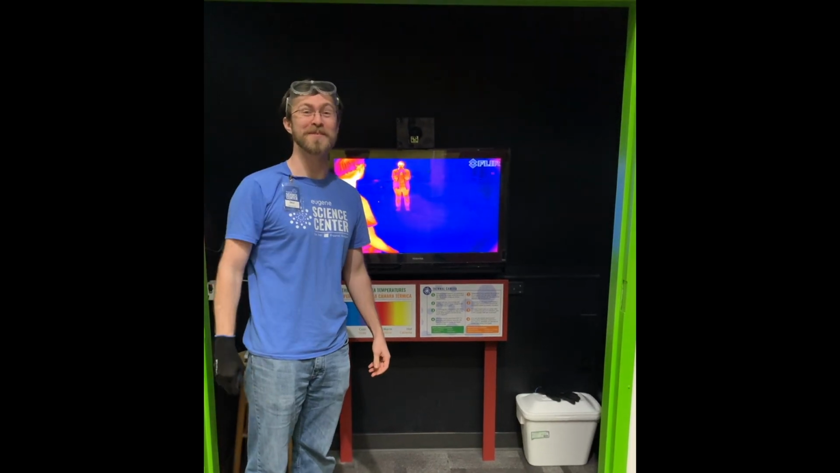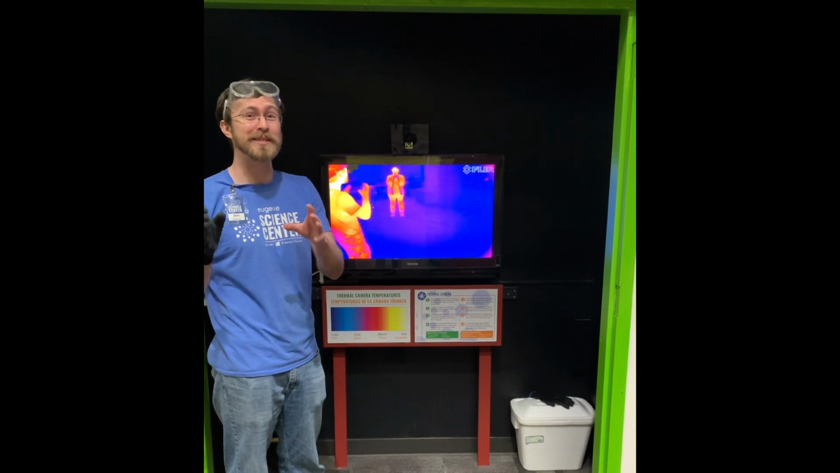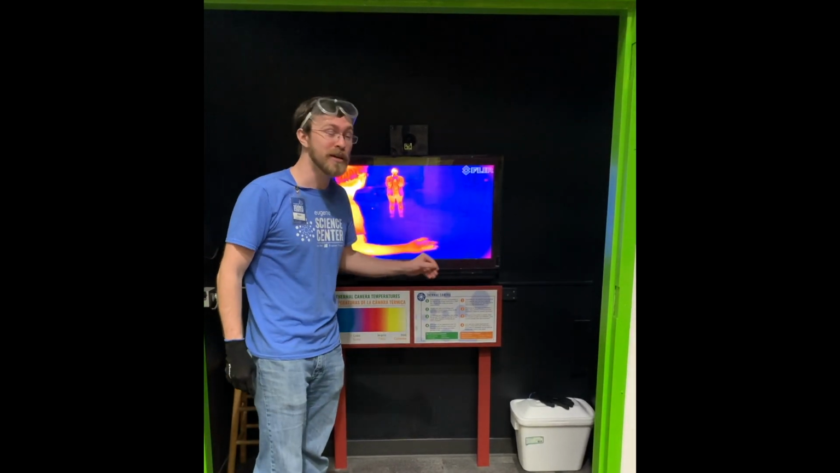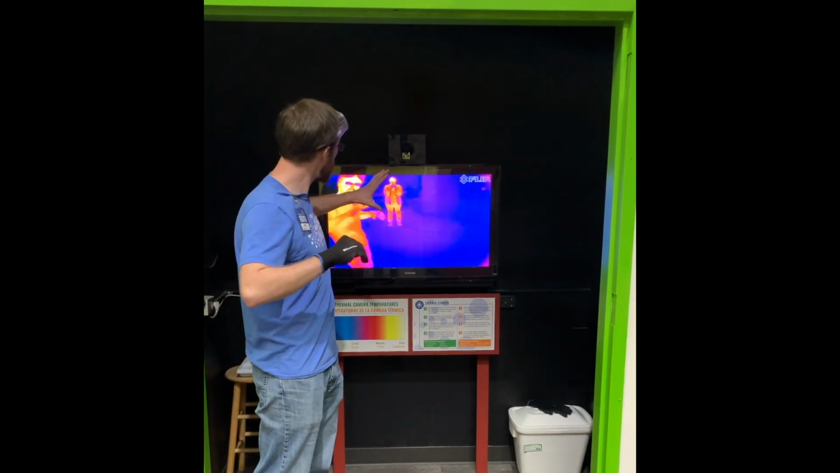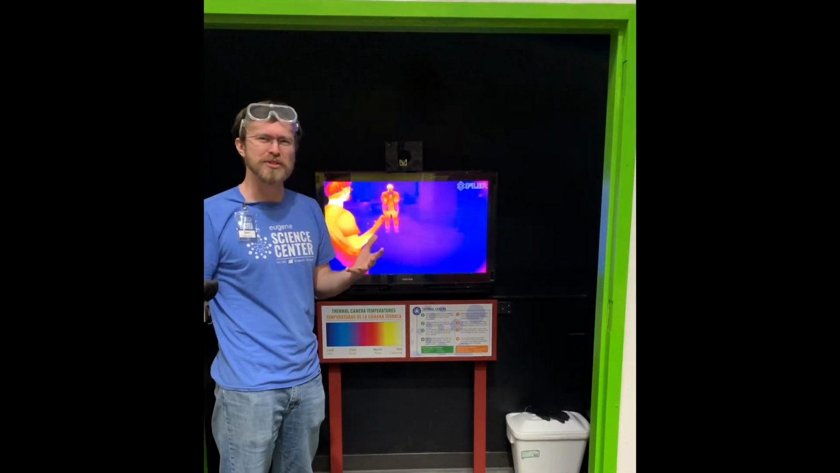Hey, Bear Scammon here at the Eugene Science Center, and I'm here to show you guys a really cool exhibit that we have here in our exhibit hall. And this is our infrared camera. And you can see that it's got everything showing back at us, but in these interesting colors.